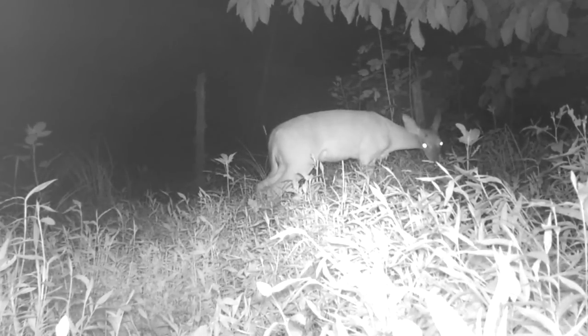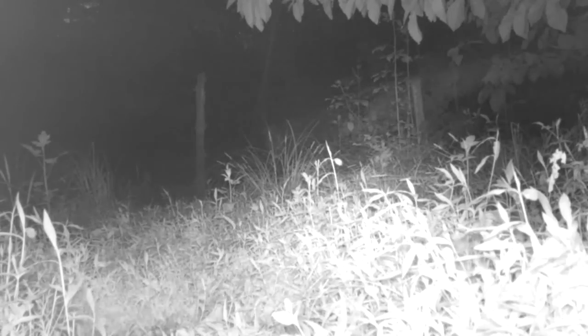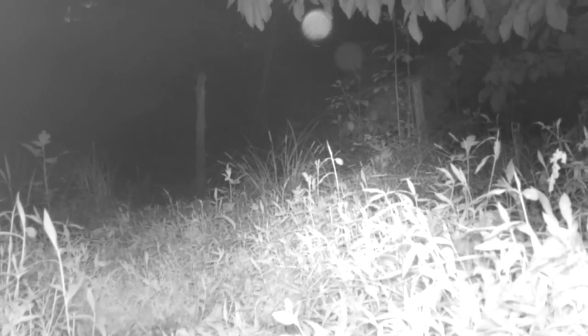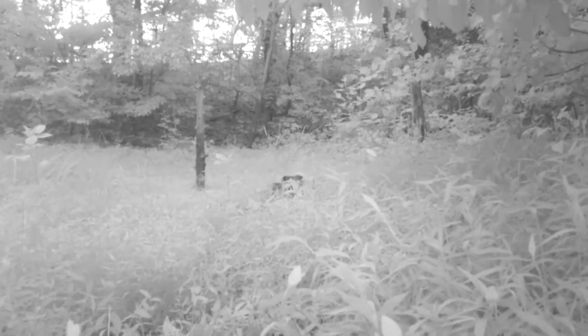But the little coons, they're here. And they get right on top of that log there that my camera's under, shaking it. But come daylight, nothing don't bother them. They're still here at daylight, having a good time.